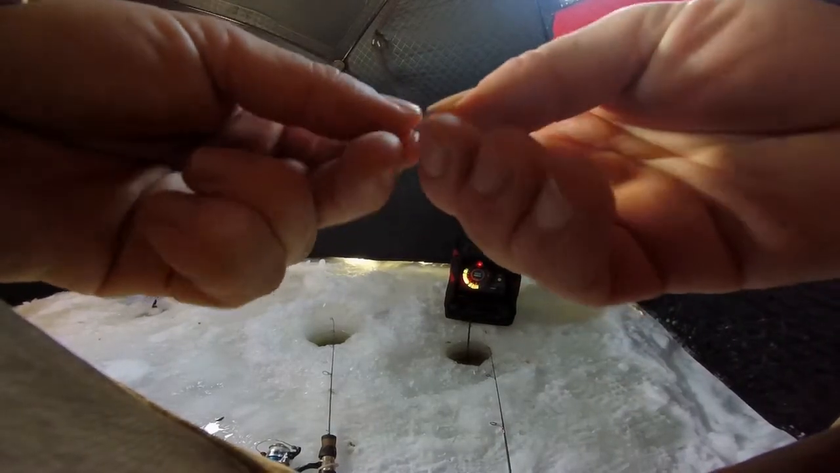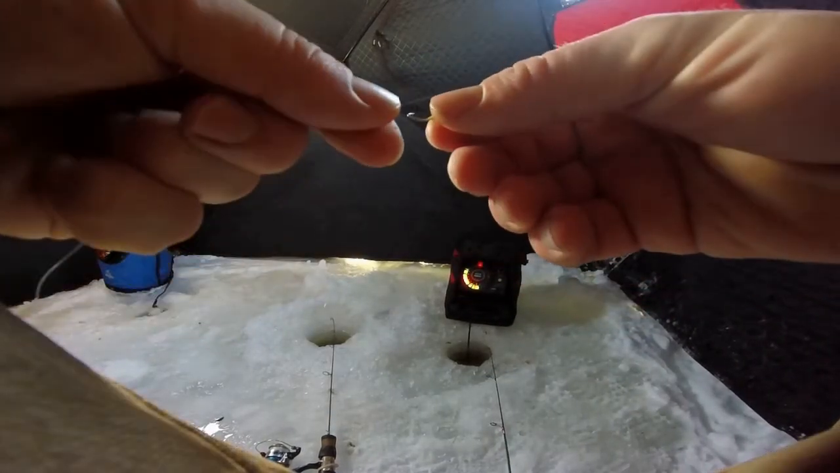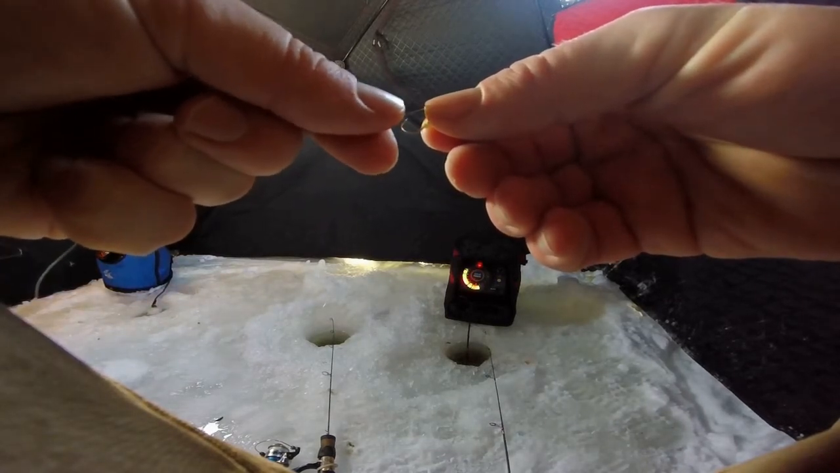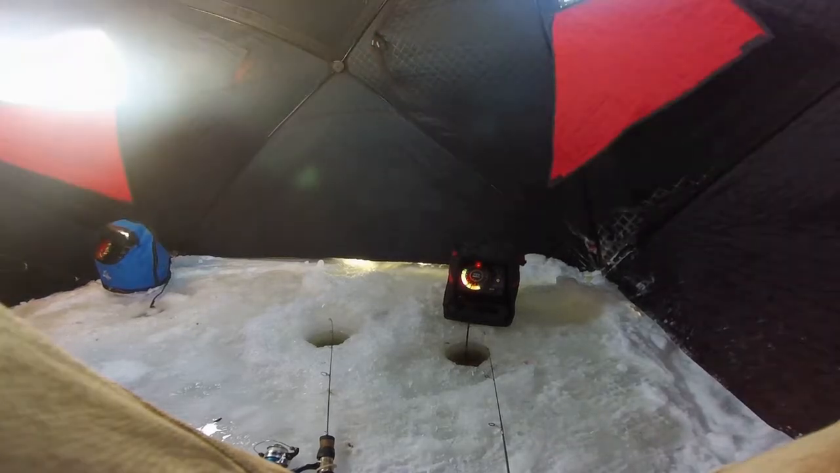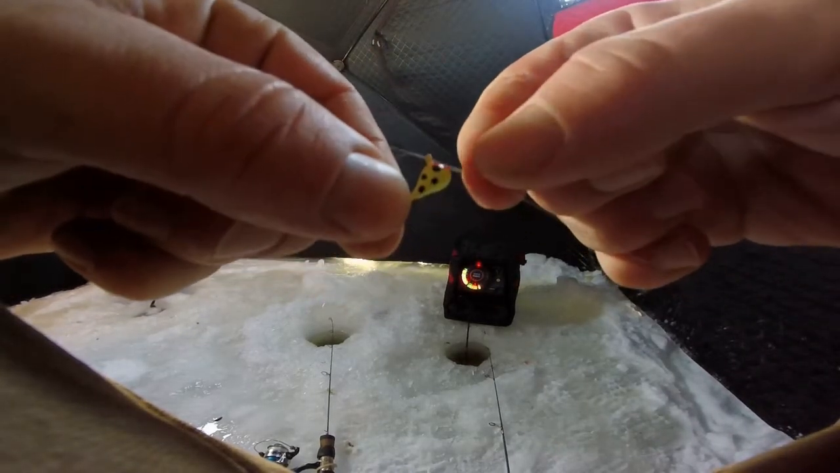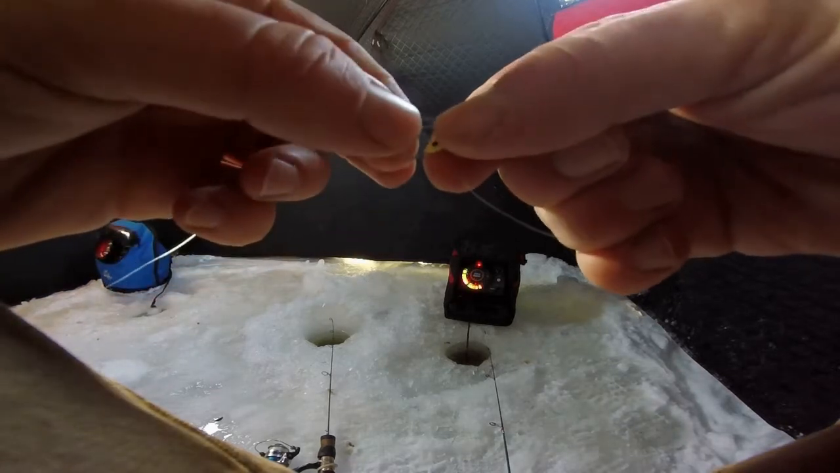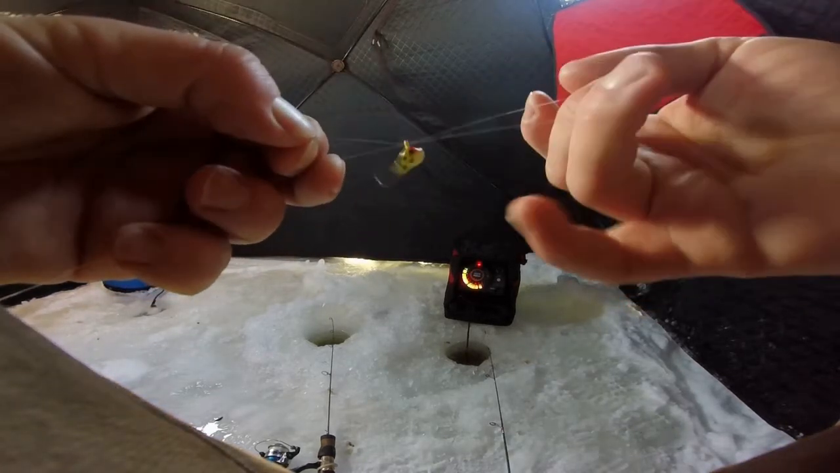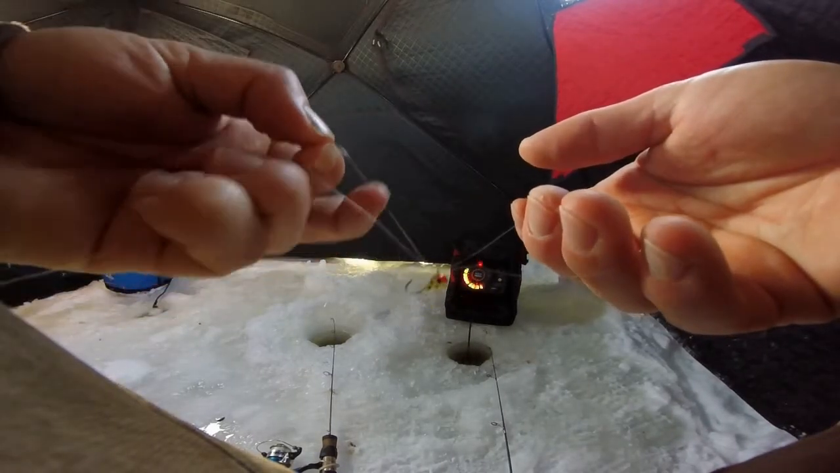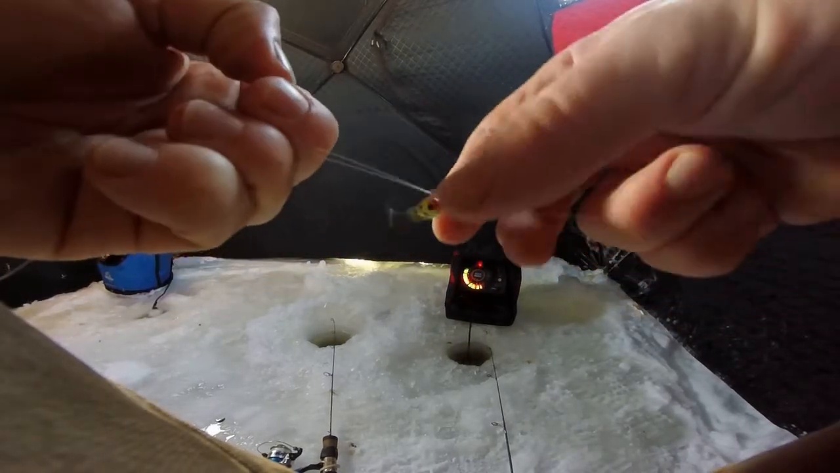I like to use a Palomar knot with all of my jig rods. So I start by going through the bottom and then feeding it back through the hole, leaving yourself a loop on this side, and a tag end and your main string on the left side.